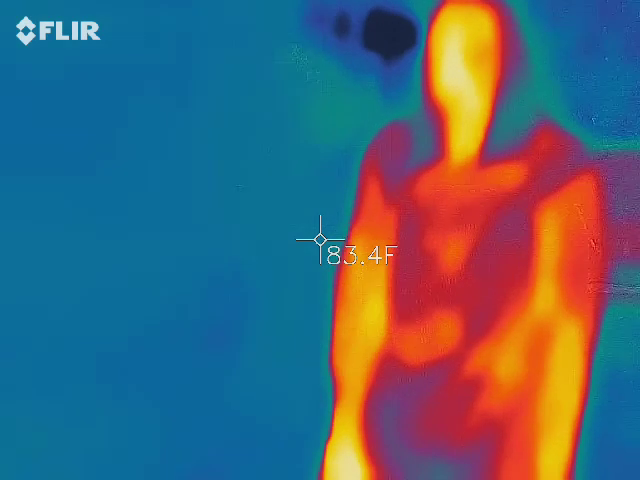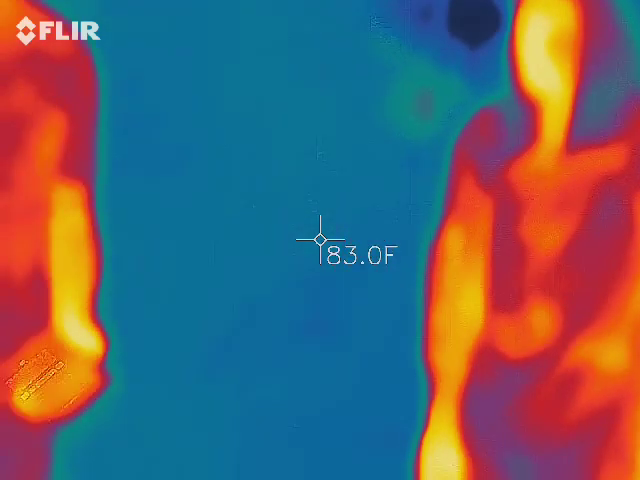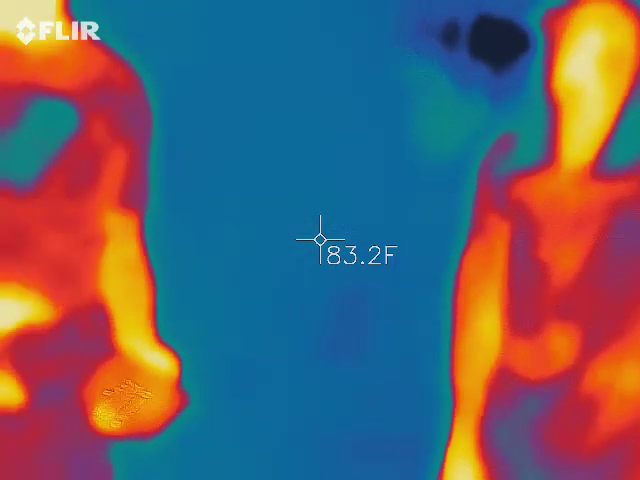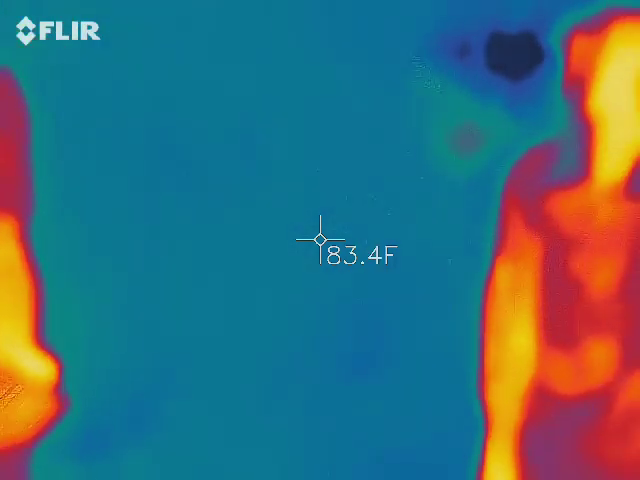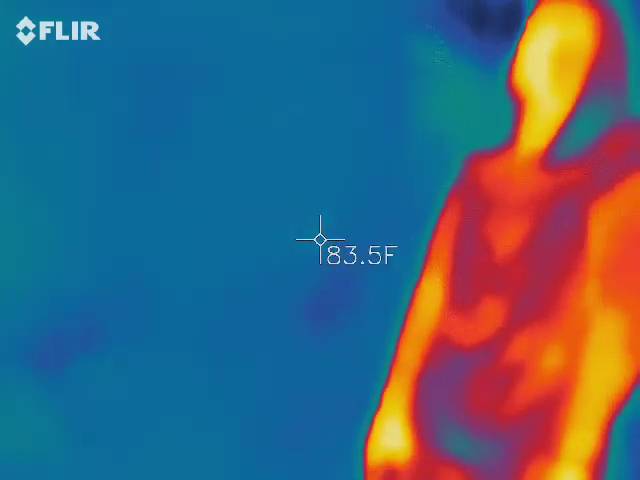So we're listening for whistles. So what is the handprint? The handprint is from the slave child that had to turn the brick. They're sun-dried, so he had to turn the bricks every 15 minutes, so that way they would dry. Craziness. And they're in 3 different places.